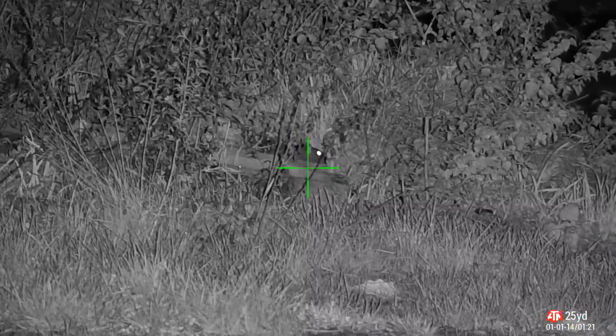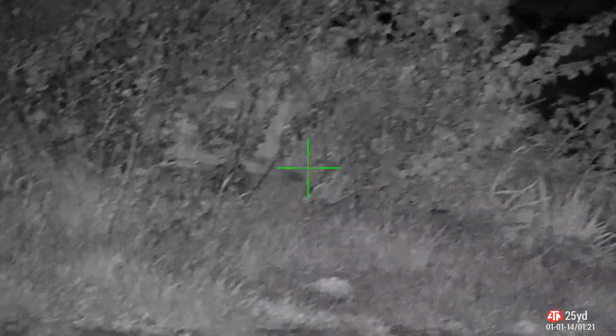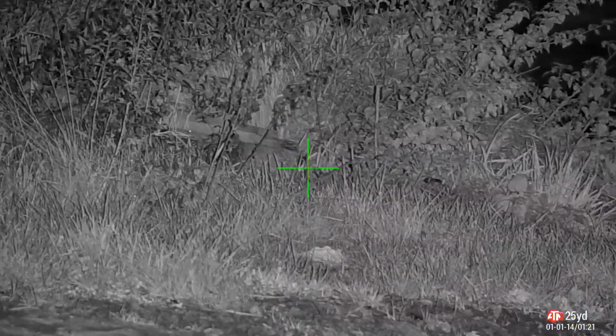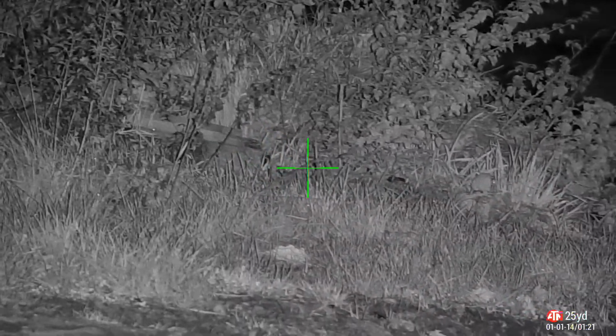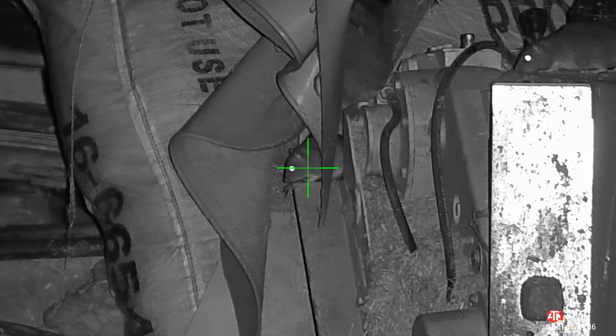This one was right by the entrance of the farm. We don't want your sort here. People have got to come onto the farm. They don't want to see rats like you knocking about. Off with you. Pulled him to one side to take a picture. He was a big one. That's his size 11 boot. And he was heavy to pick up.